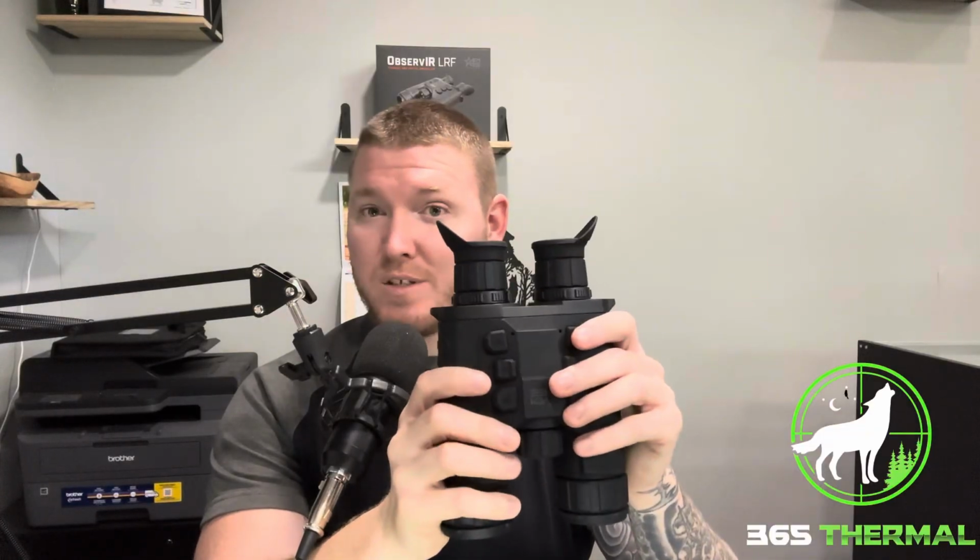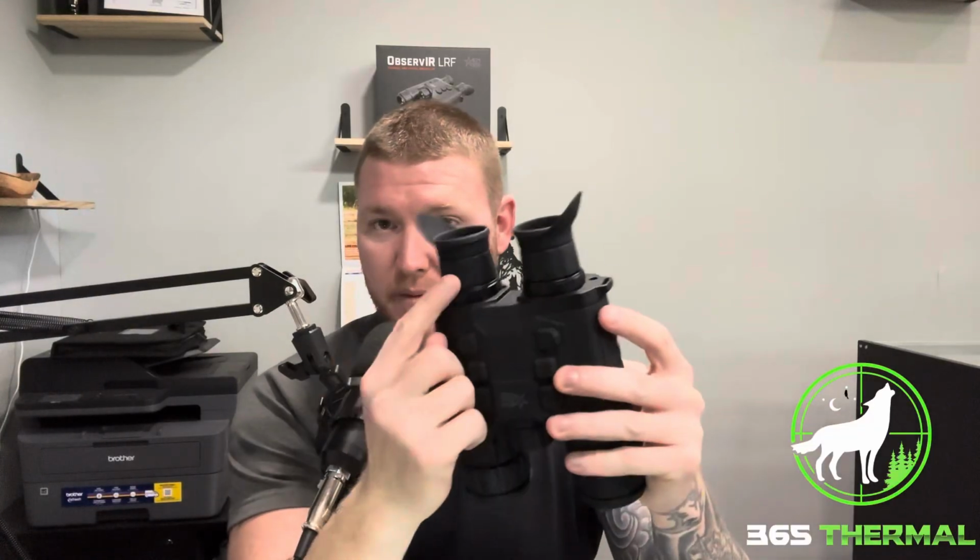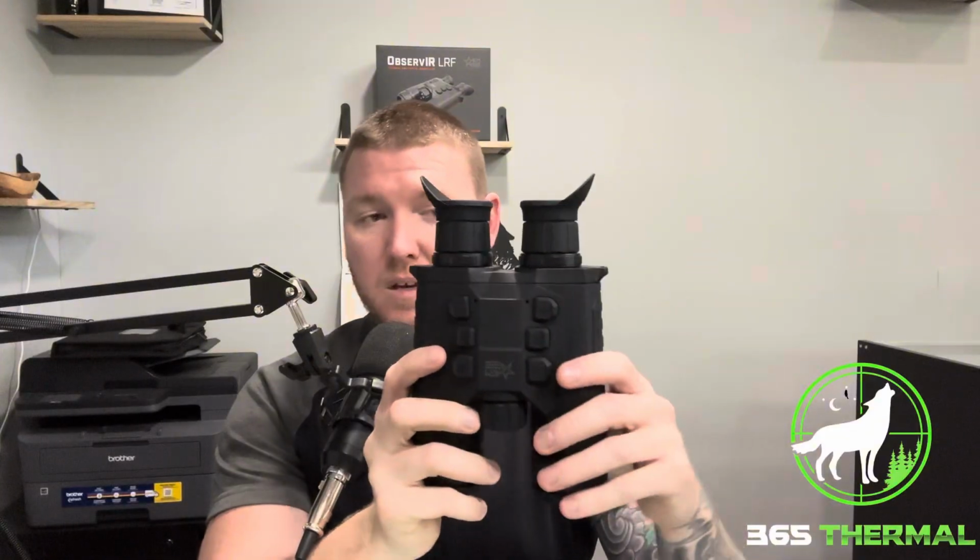That does take a minute to get used to. It does take a second to play around with and get it. When you first get these in, take the time, figure out which is which, and adjust it for yourself. And of course, focus it to your eye and the distance. You do have the same thing up here for the eyepieces. Again, you want to adjust that to your eyes.